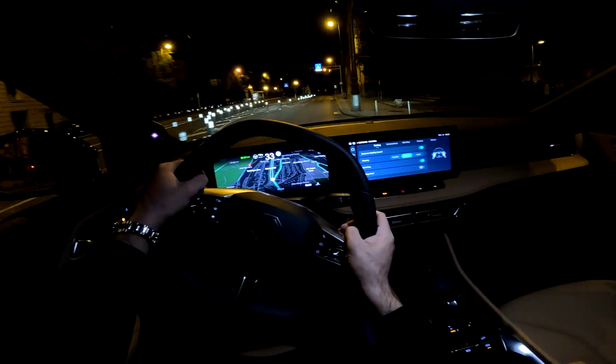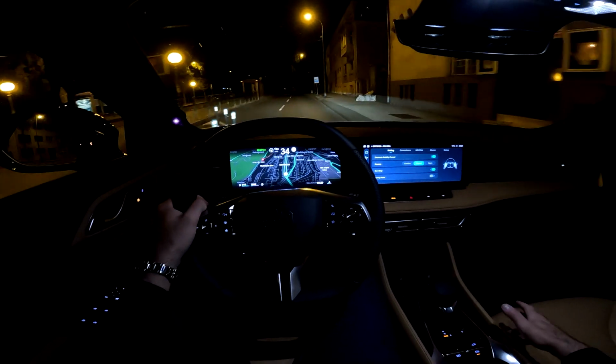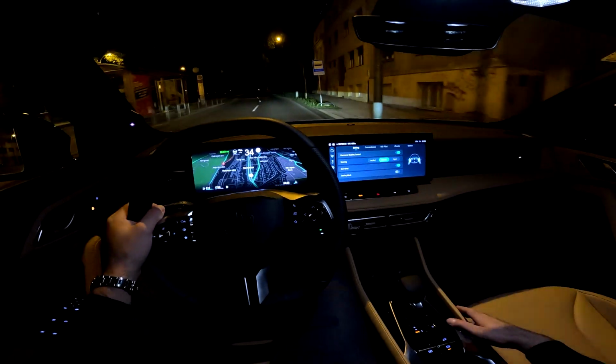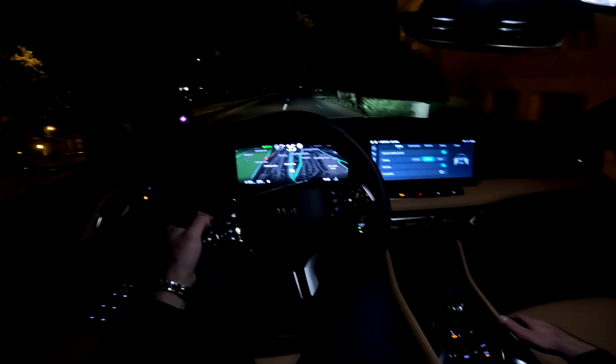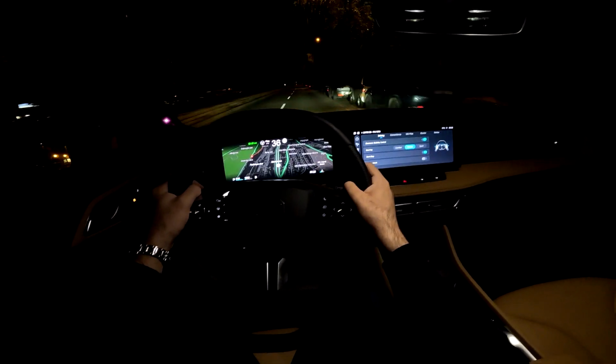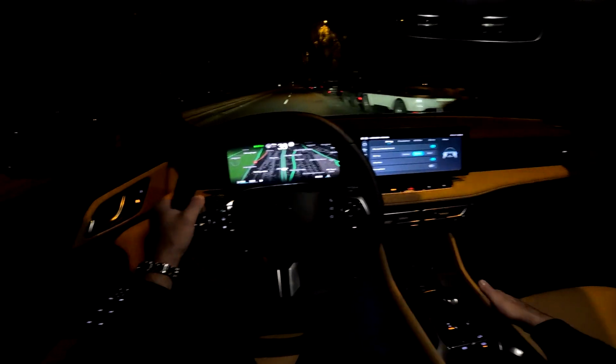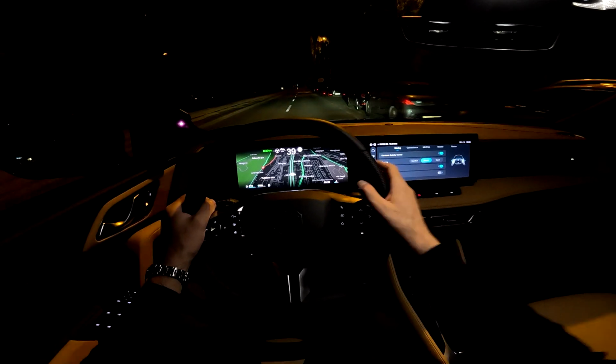And one thing that I would really love to see are the ambient lights. So we don't have the ambient lights here, and the predecessor had such a nice ambient light. So yeah, I would definitely love to see those. Tell me in the comments, what are your thoughts? Do you agree with me, or do you prefer it like this without the ambient lights?